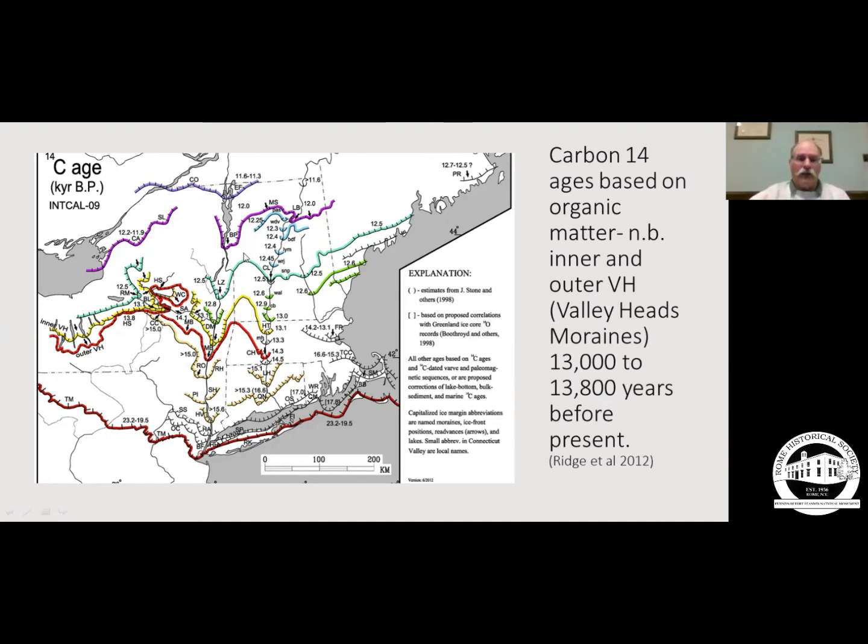And then as we get farther to the north and the Rome advance, the Rome lobe of the ice at about 12.5 thousand years. And then farther up into Lake Ontario, 12.2 to 11.9. And by about 11,000 years ago, almost all the ice was out of New York State.